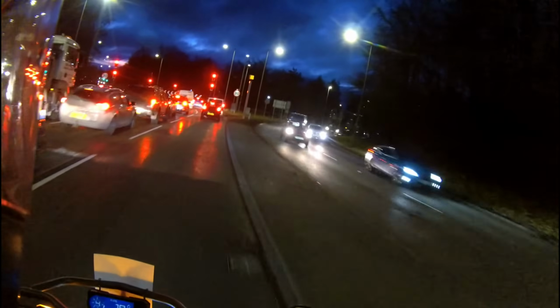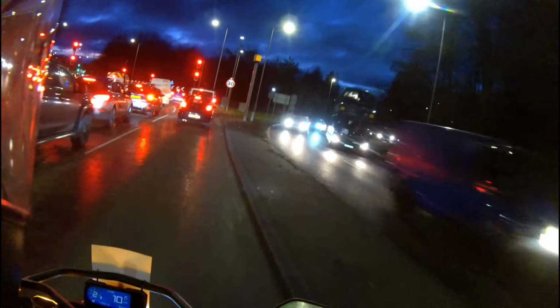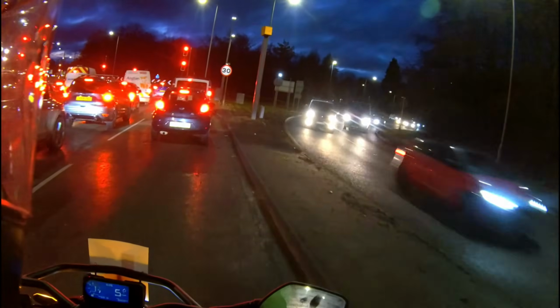It's also important to make sure that your bike is clean, your lights are clean, and that your lights are all working before you set off.